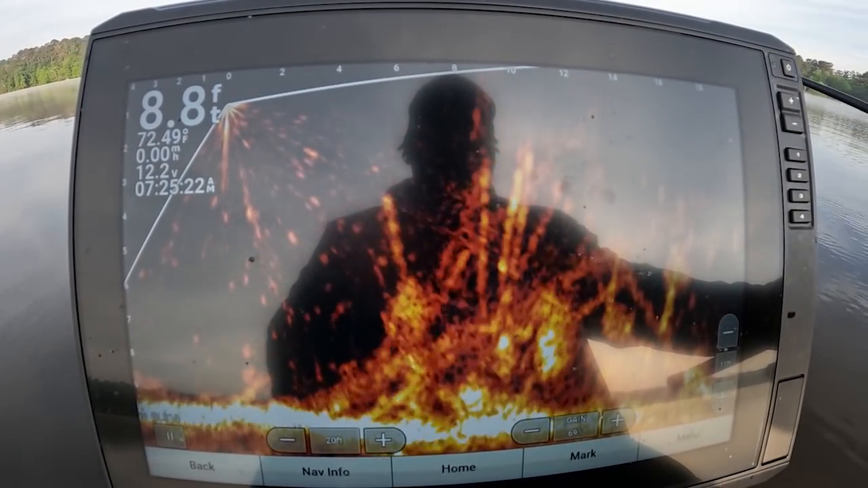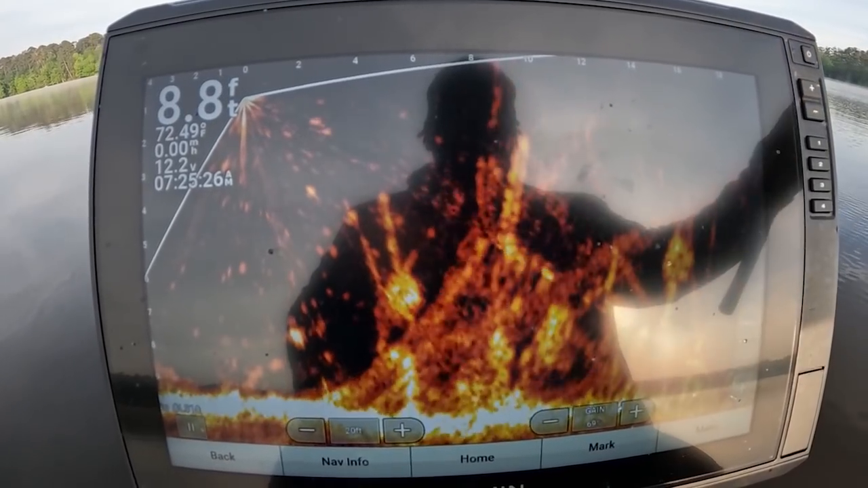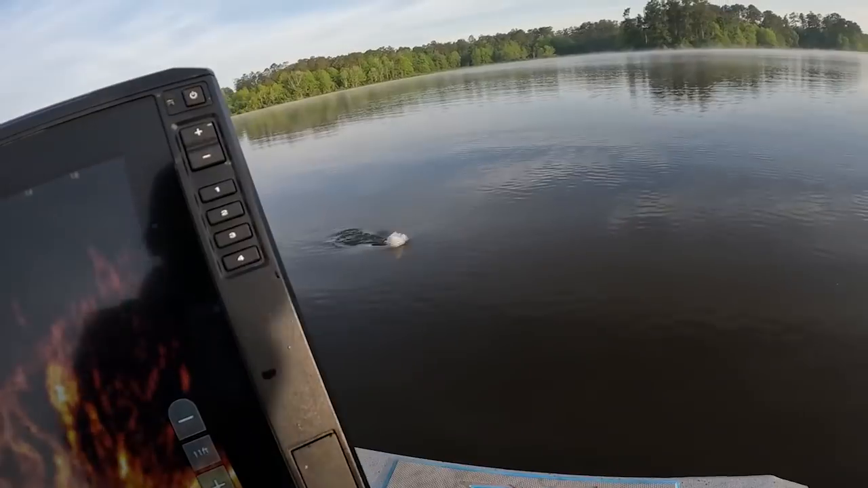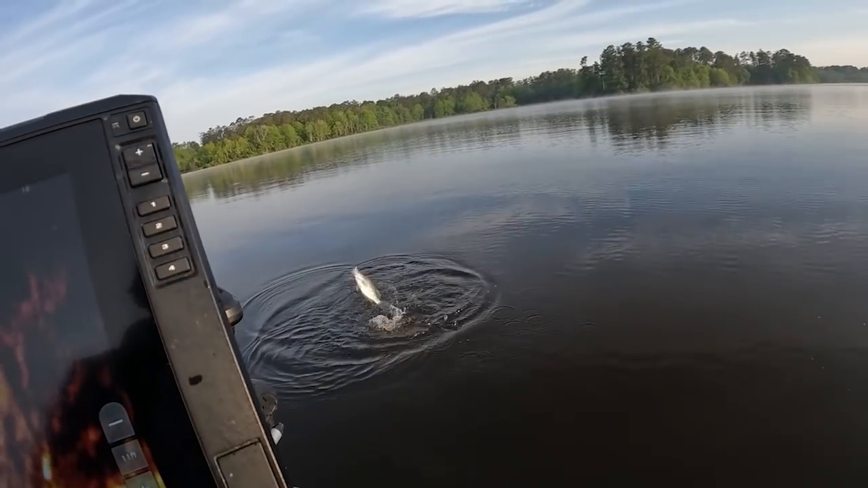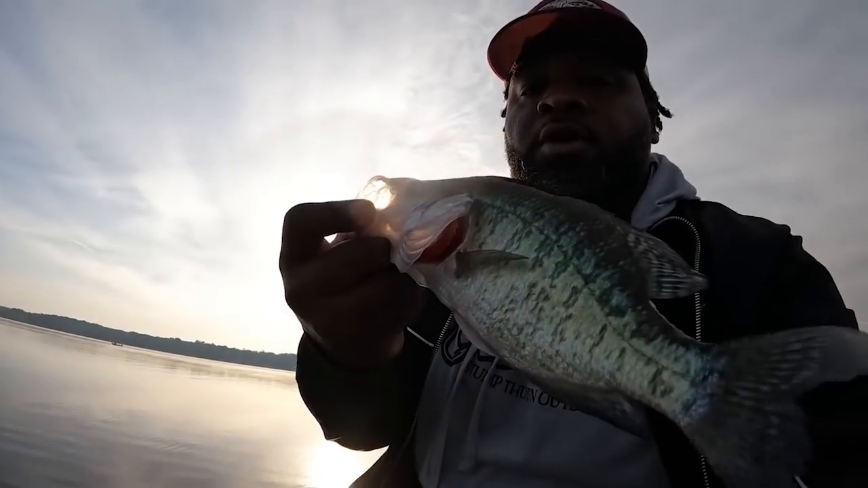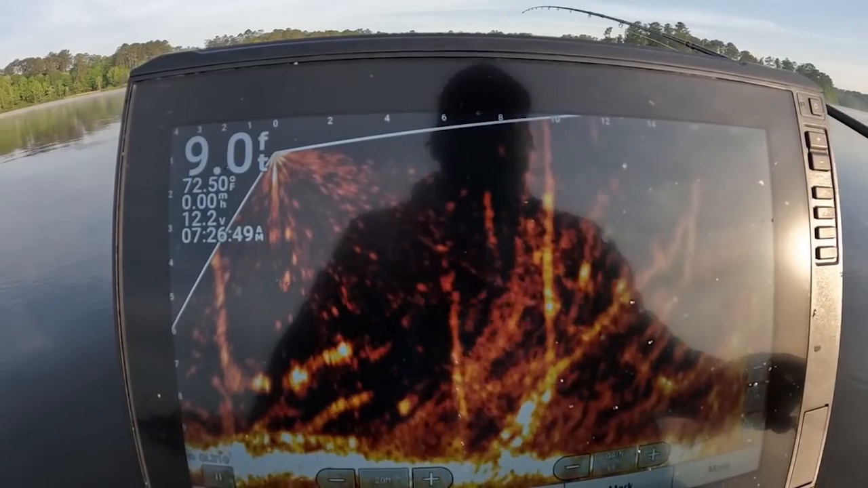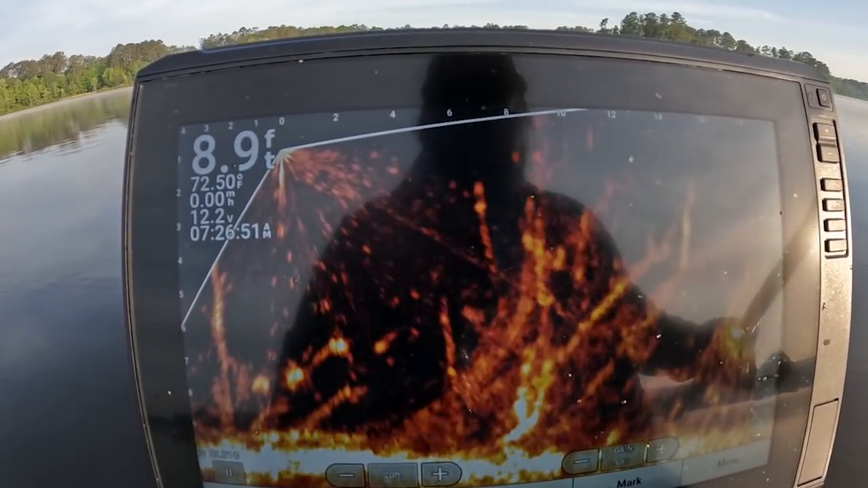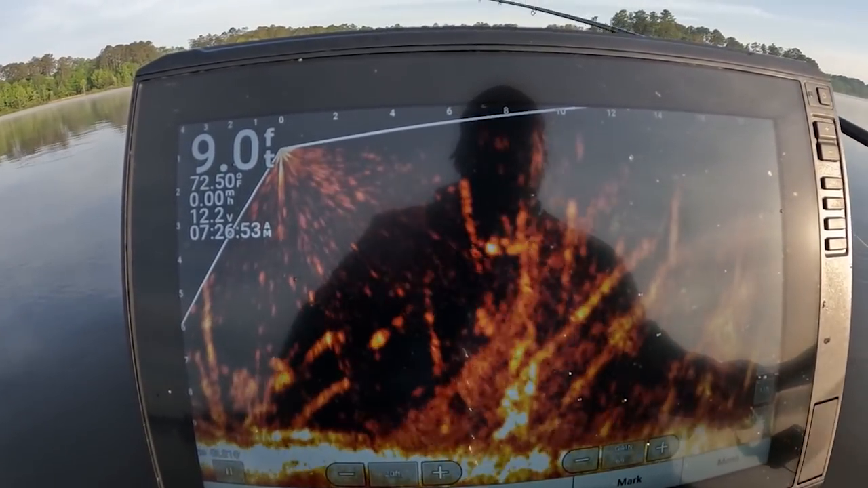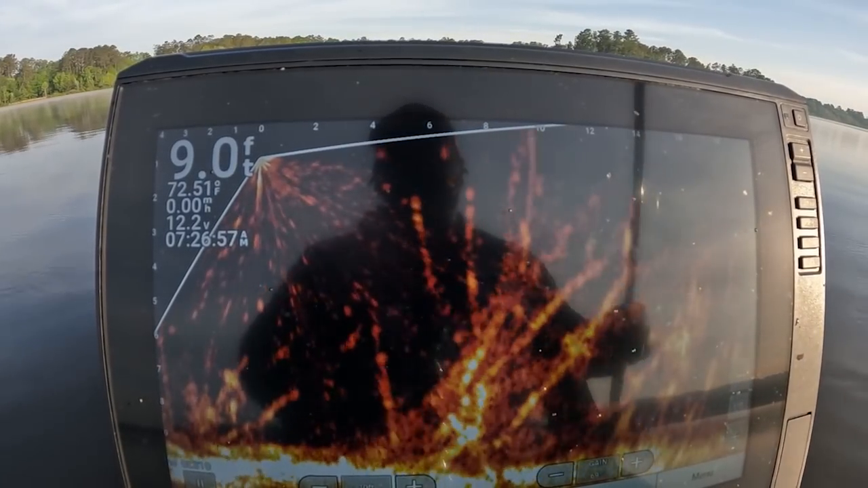All right, here we go, guys. There's a lot of them sitting right here. It's so thick, but that's them down up in. I got one coming. Got them already. Oh, flip it. The willows are hot right now. All right, guys. As you can see, these willows are thick. They are real thick, and there's plenty crappie in it, plenty shad in it.